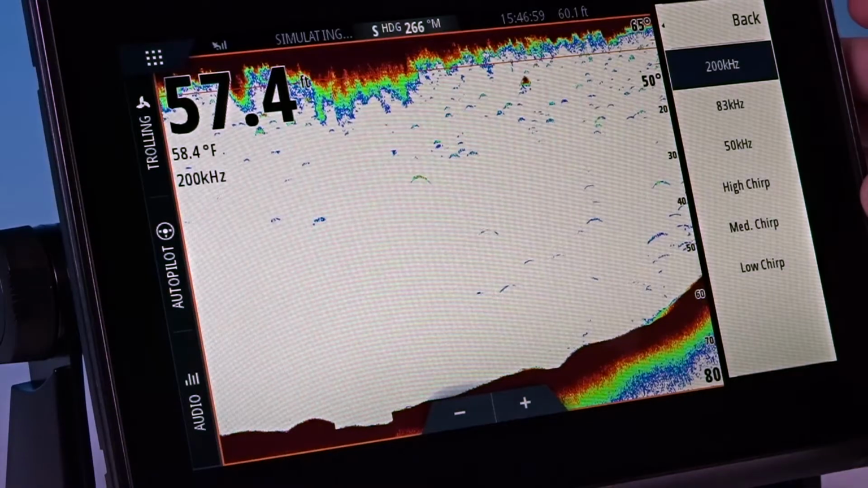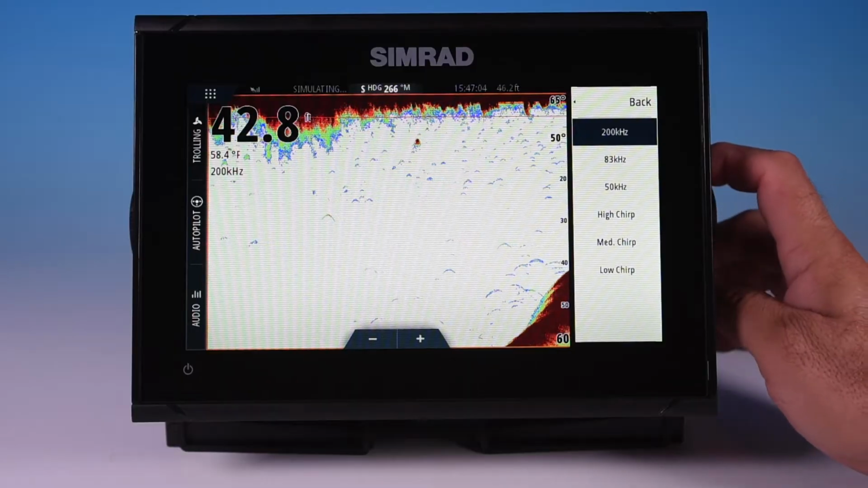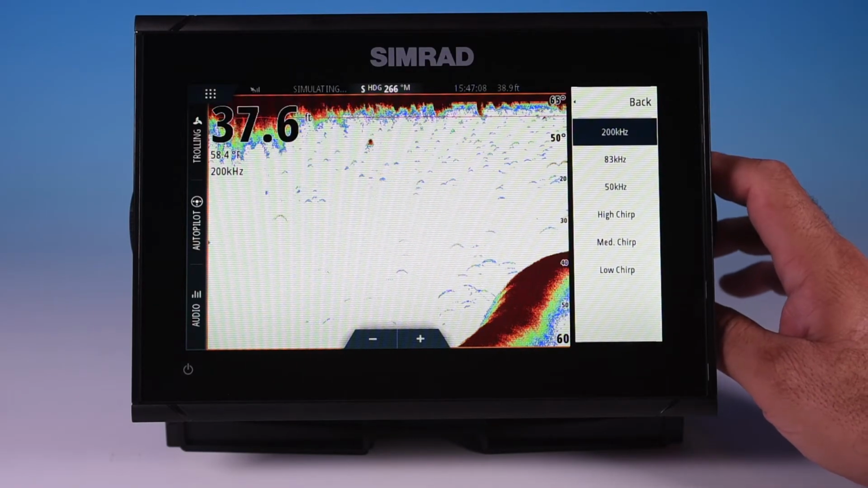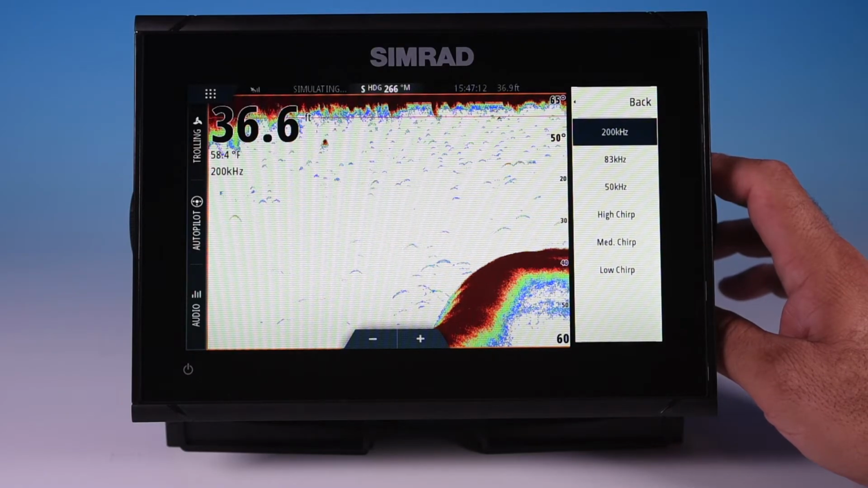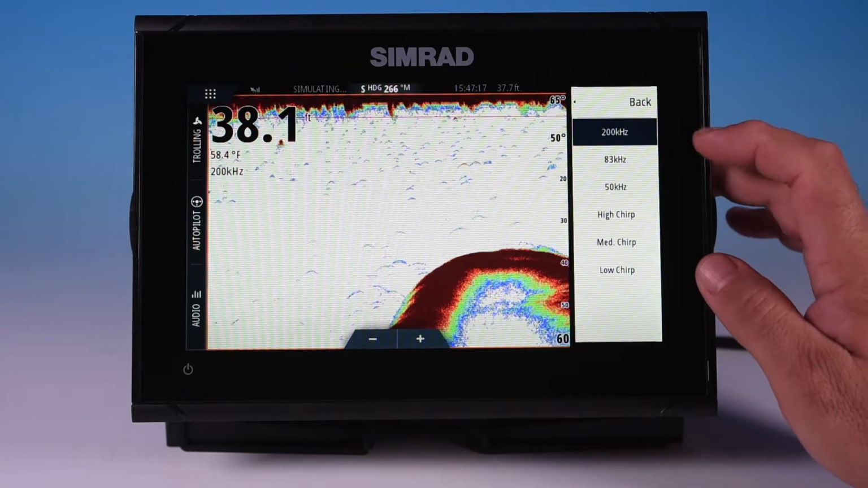So let's go back. Next is your frequency. The frequency, this is showing you the frequency that the transducer is operating in. And there's a few things you want to keep in mind with frequency. Higher frequency works better in shallower water. So the higher the frequency, the better the resolution is going to be in shallow water. As you get into deeper water, a lower frequency is going to work better.